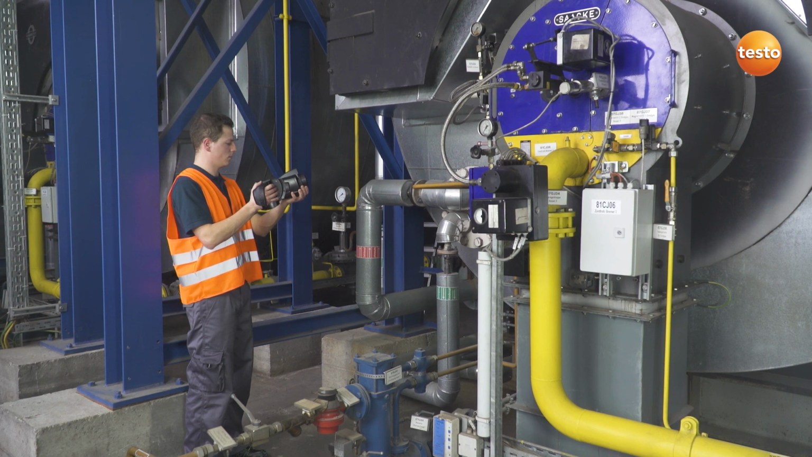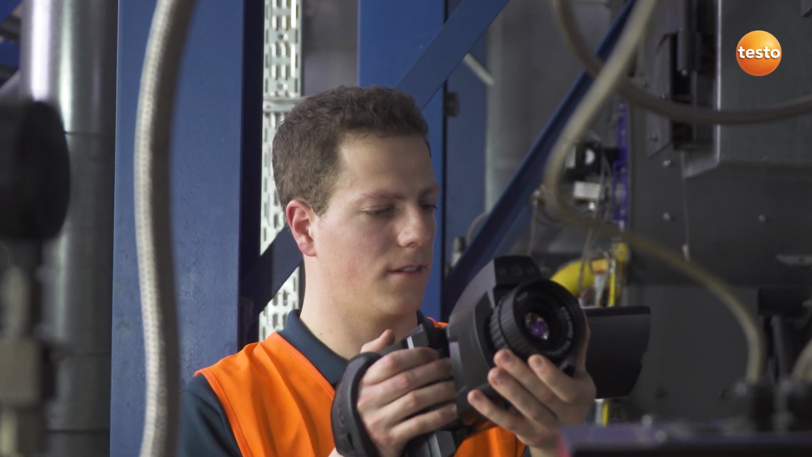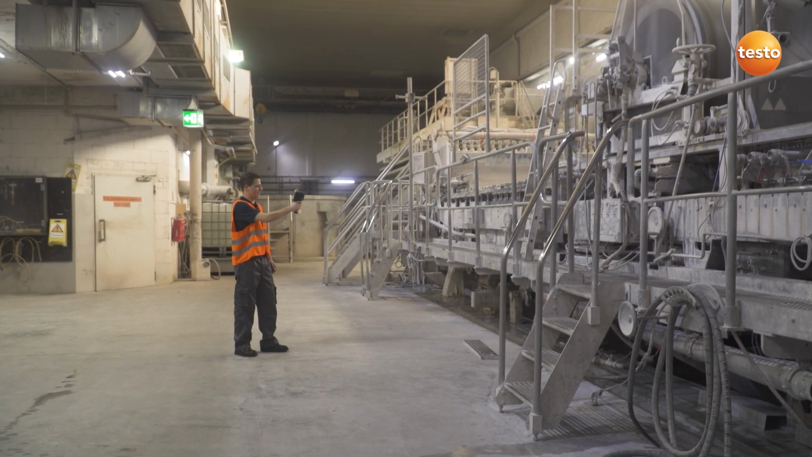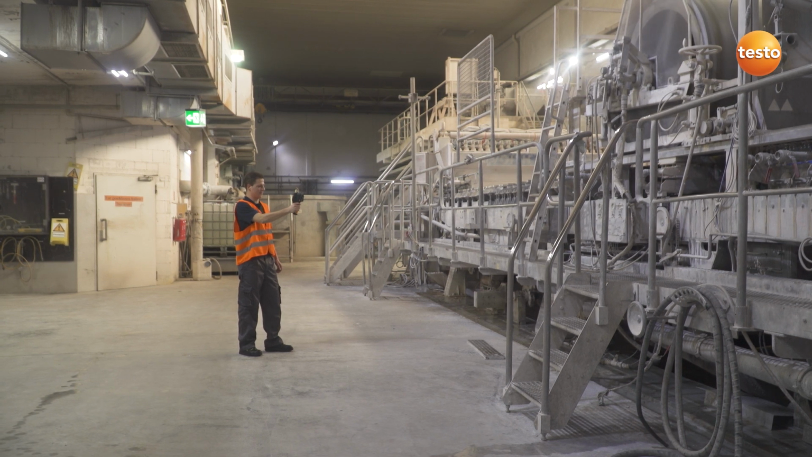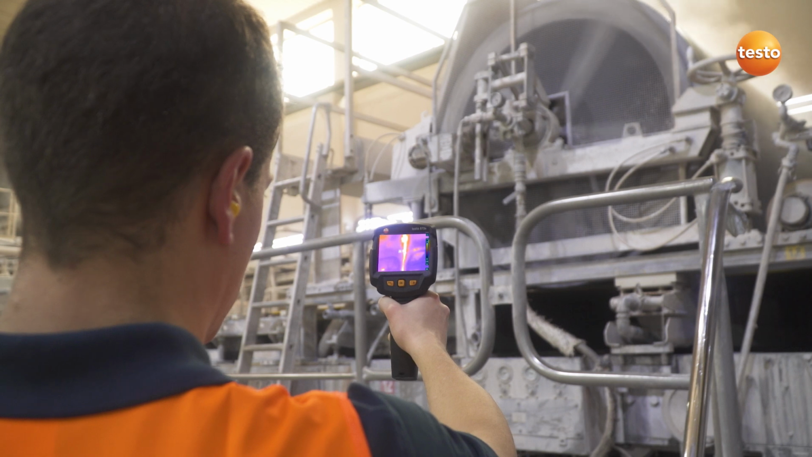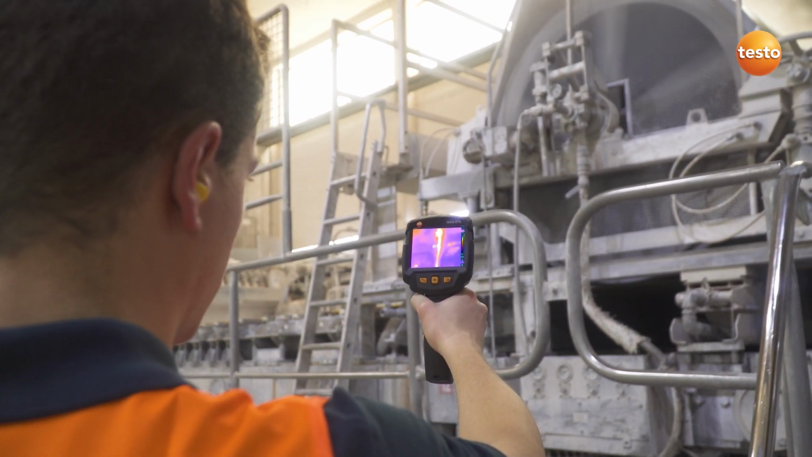We will then deal with the burner. There, it is mainly the flow and return temperatures which are of interest. In production, we check important mechanical components for temperature developments which can indicate wear. This is often found in bearings or shafts, which is why we're taking a closer look at them now.